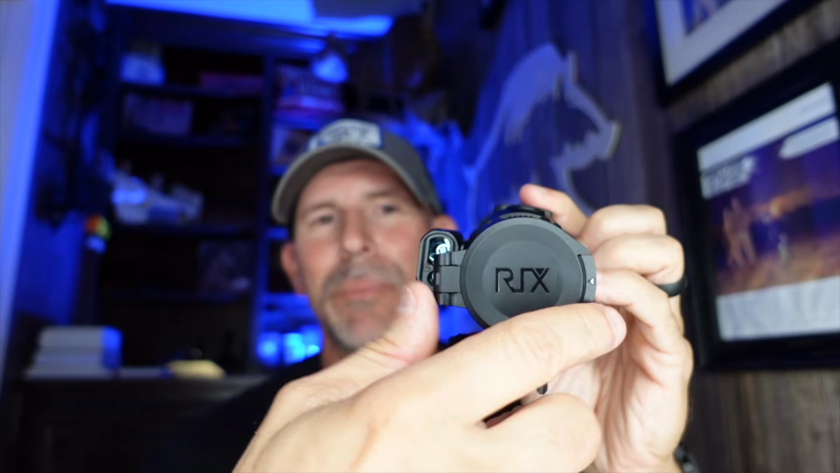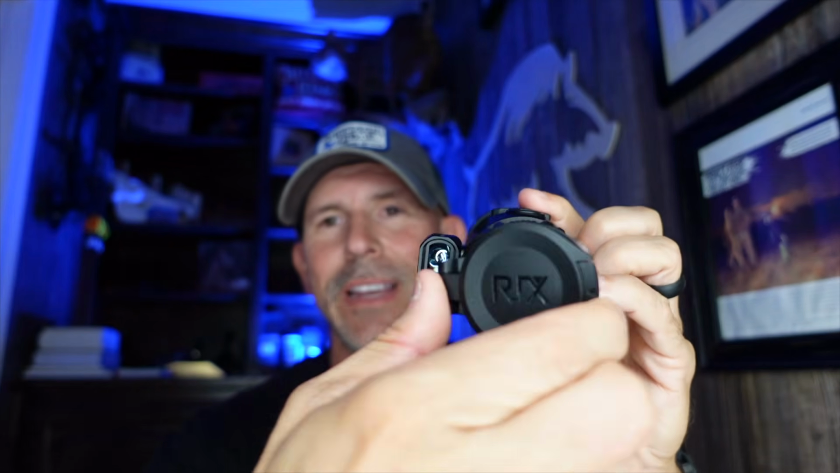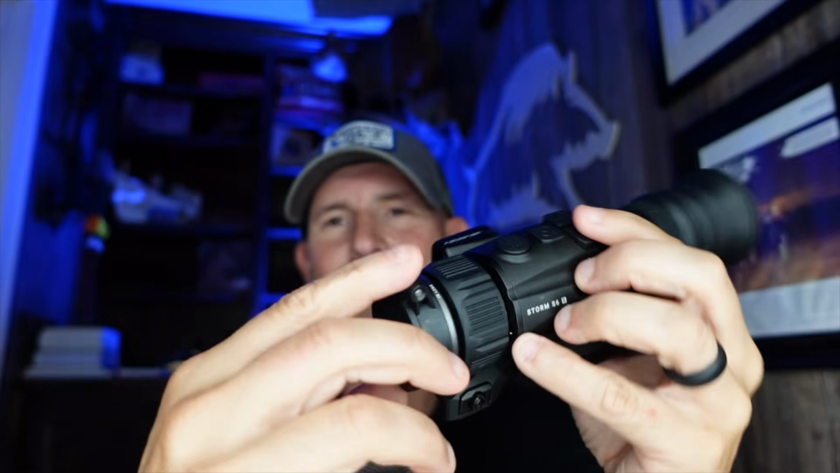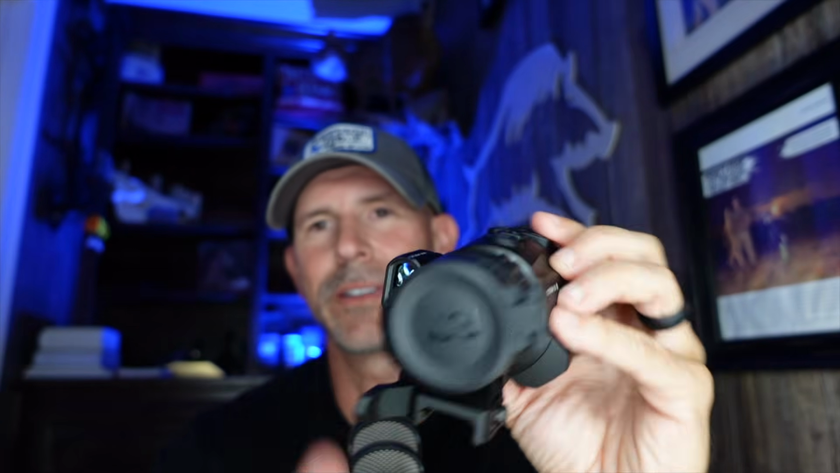The Rix logo is correctly facing that direction, but when you open the lens cap with the logo facing the right way, it blocks the laser rangefinder. So the only way to make this work is you've got to flip it, and it's easy to do. You just turn the lens cap around to the other side.